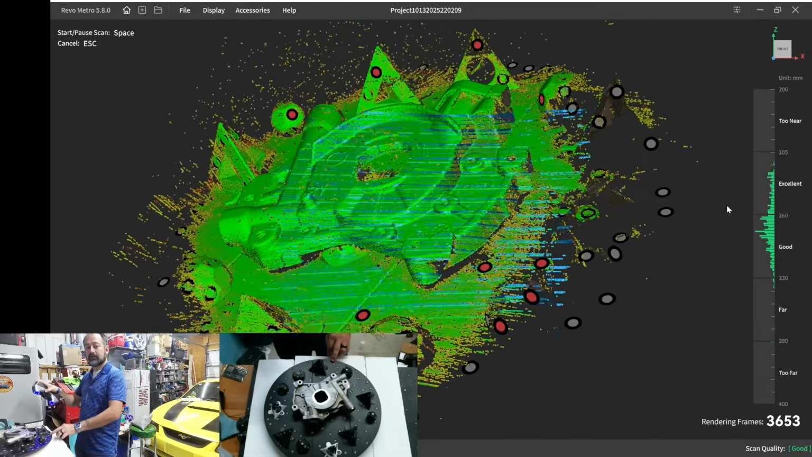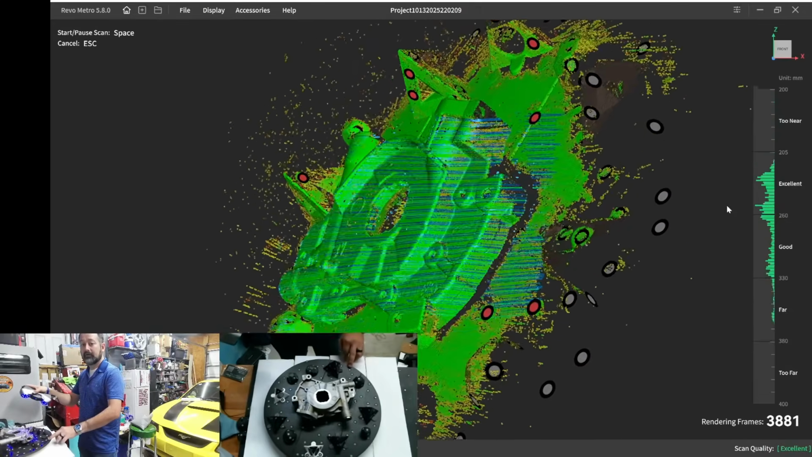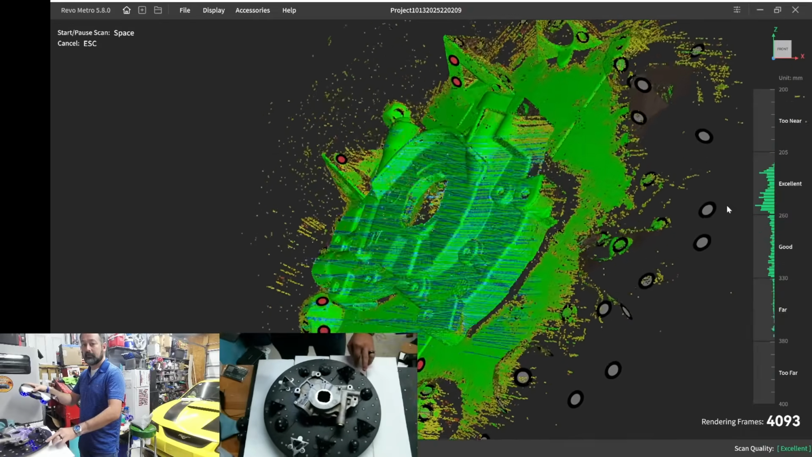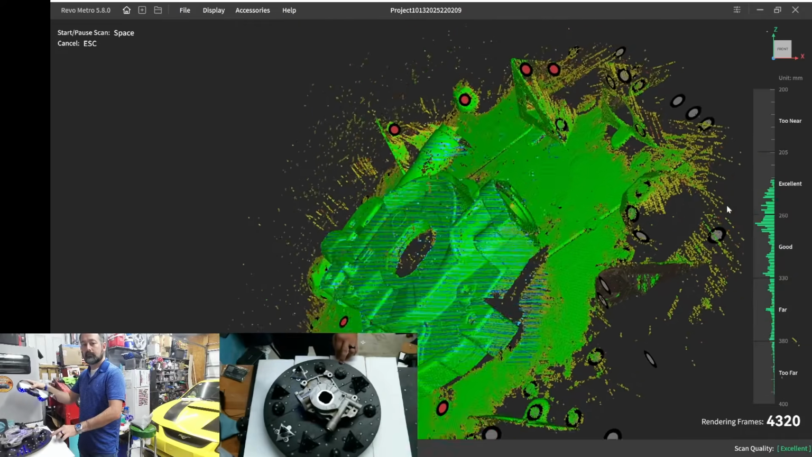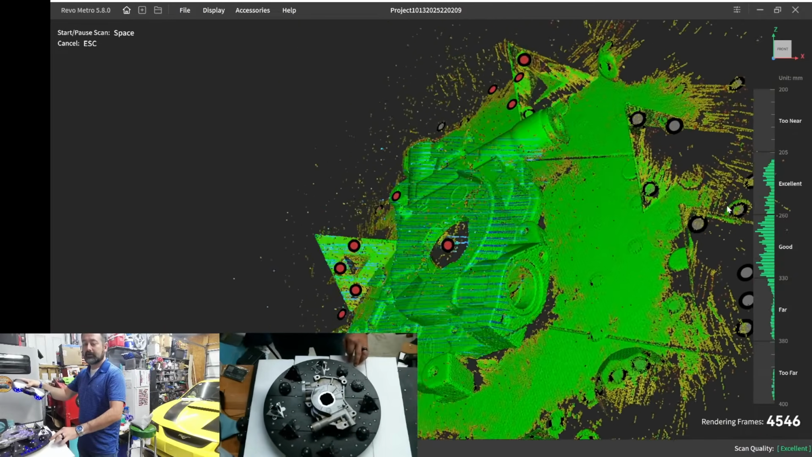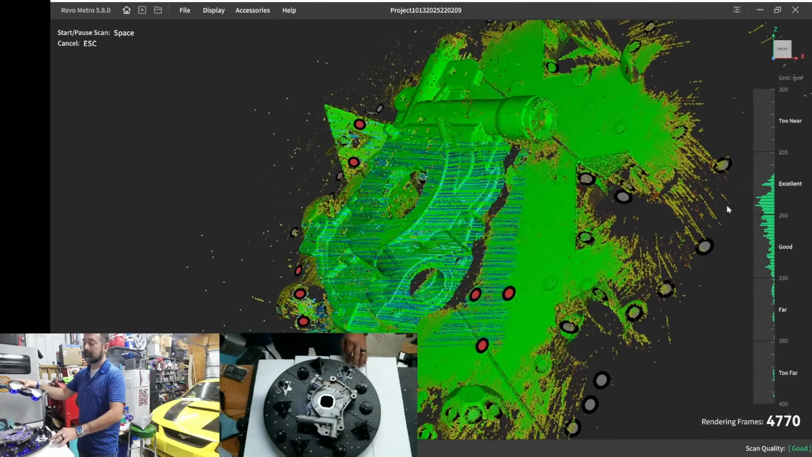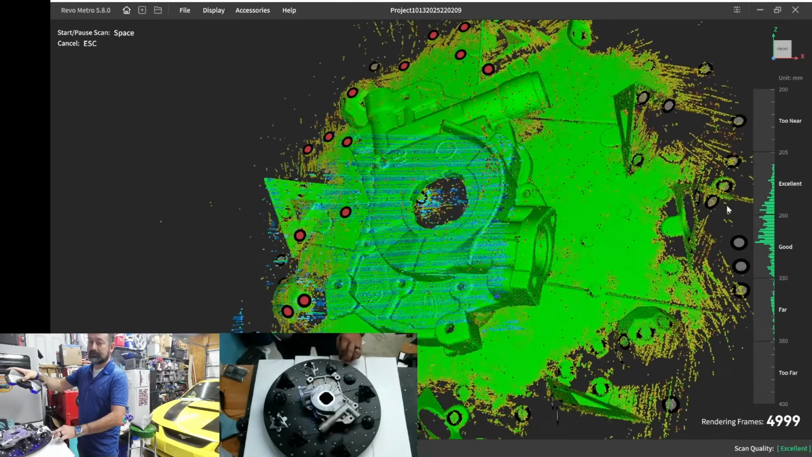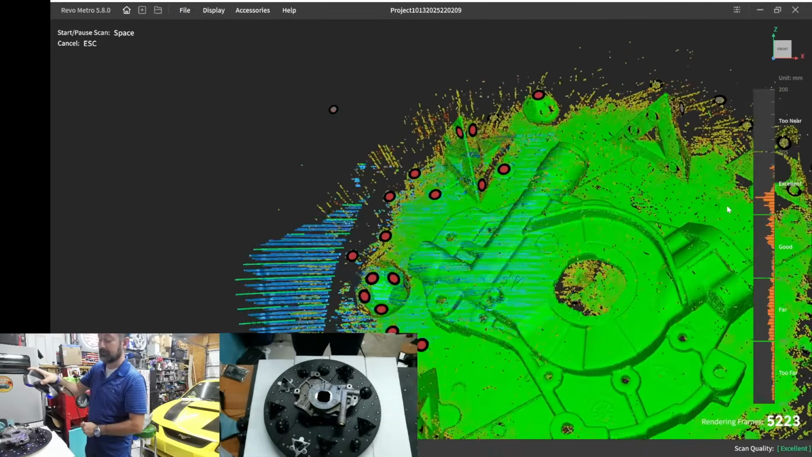And this is going to be uncut, so I'm going to actually do both sides. And if we miss somewhere and we need to go back, well, I'm just going to have to go back and try to capture this all in one go. I want to show you how easily you're able to capture technical parts, high detail parts, and create an STL file that you can start working with and trying to reverse engineer.